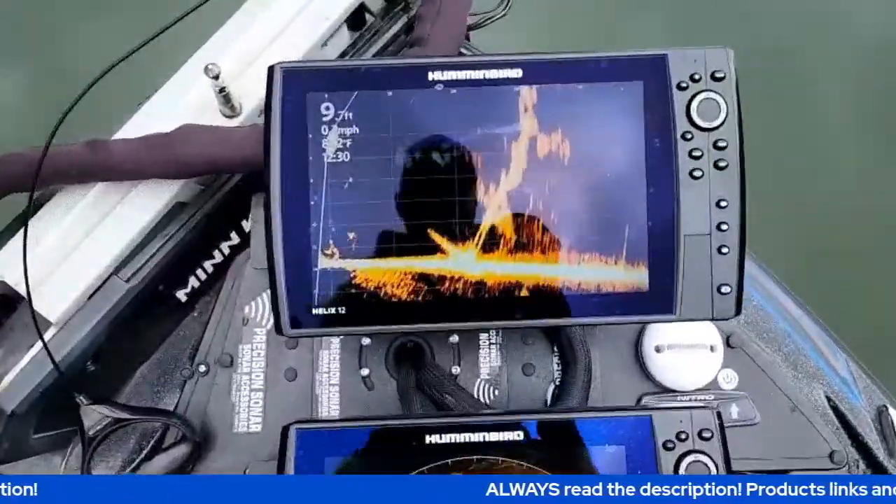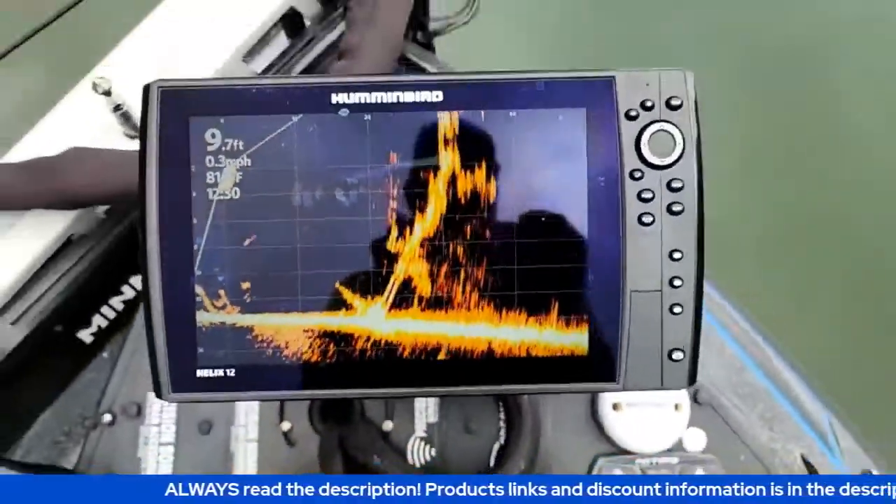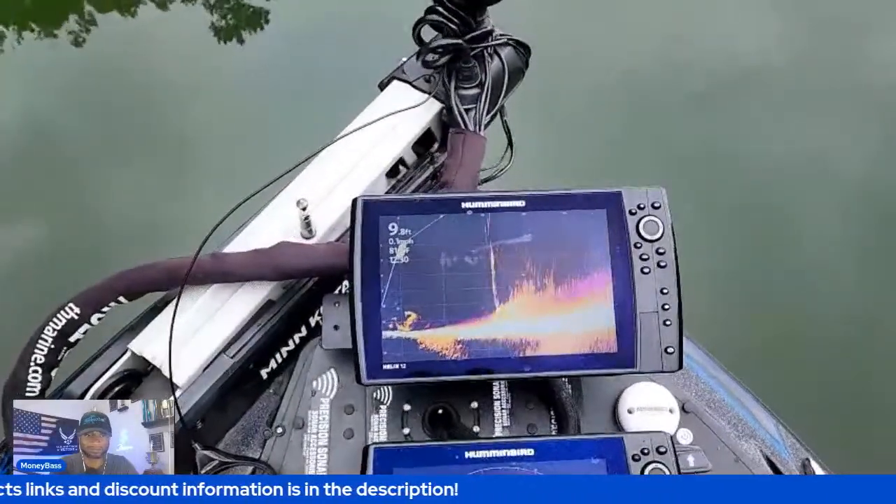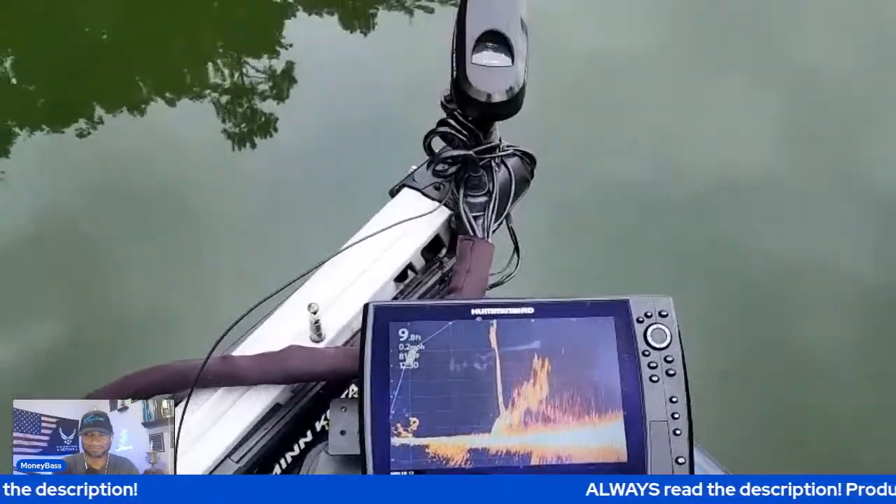All right, but like I said, this right here gives you a real good indication and allows you to see what's moving and what's not moving inside of that stick up. And the other thing that I use this for, guys, is to target my cast. So for instance, just check this out. All right, there we go.